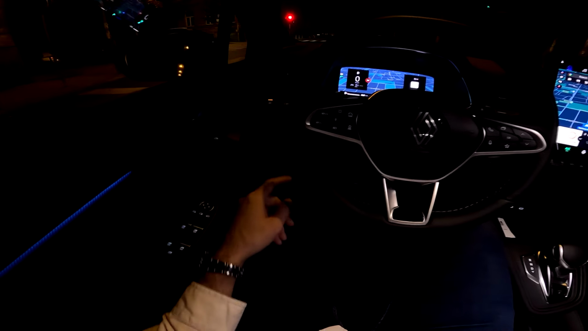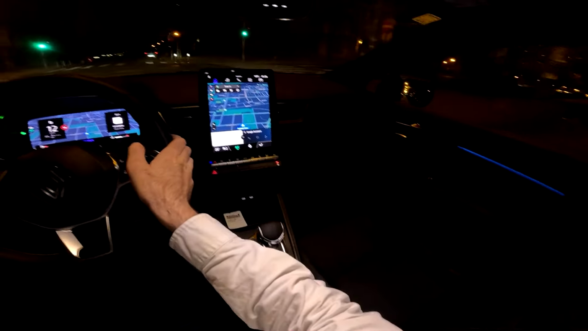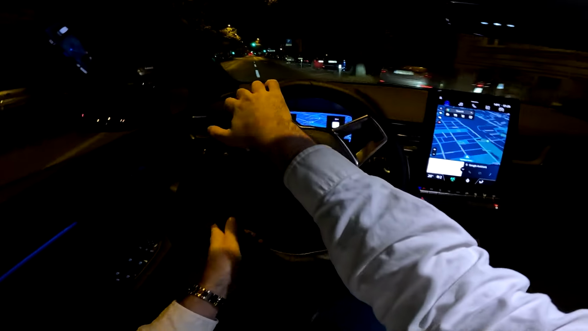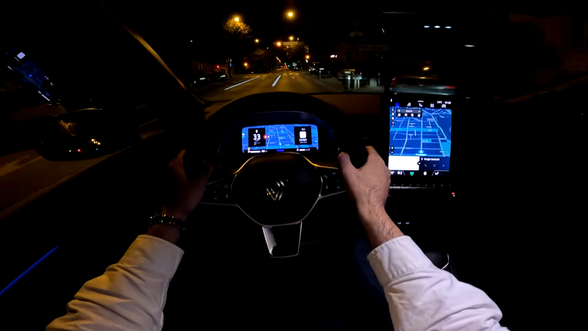And if you want to deactivate the start-stop system, you can do it here. Just press this button, so it's very easy. And here you also have the button for the My Safety Perso. Press it twice and now My Safety Perso is selected.